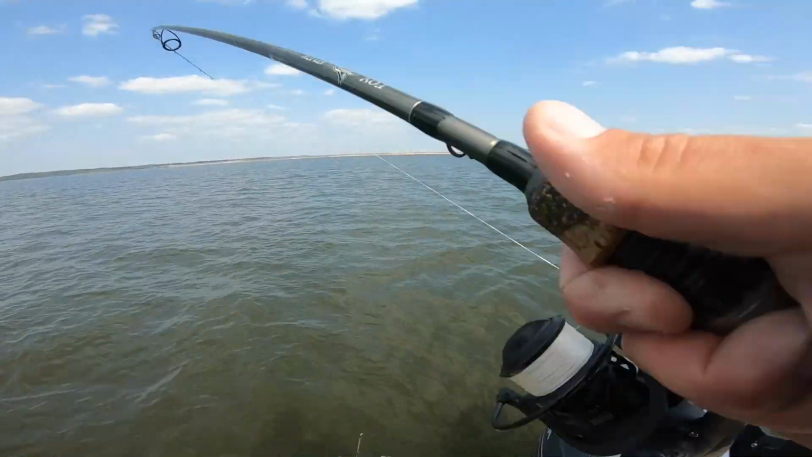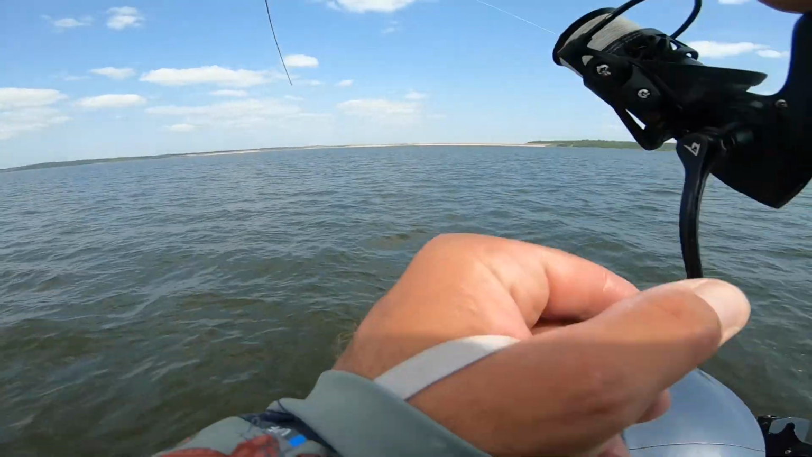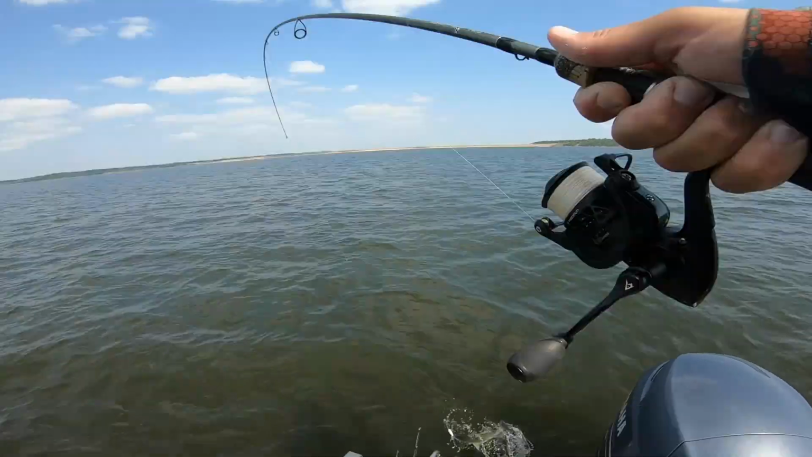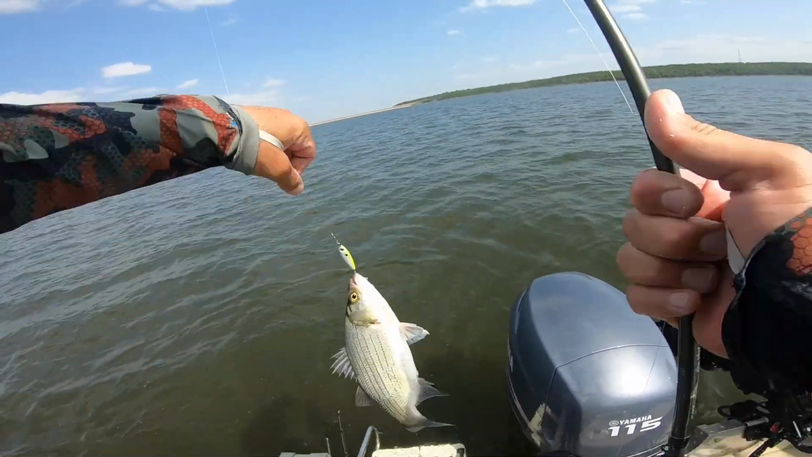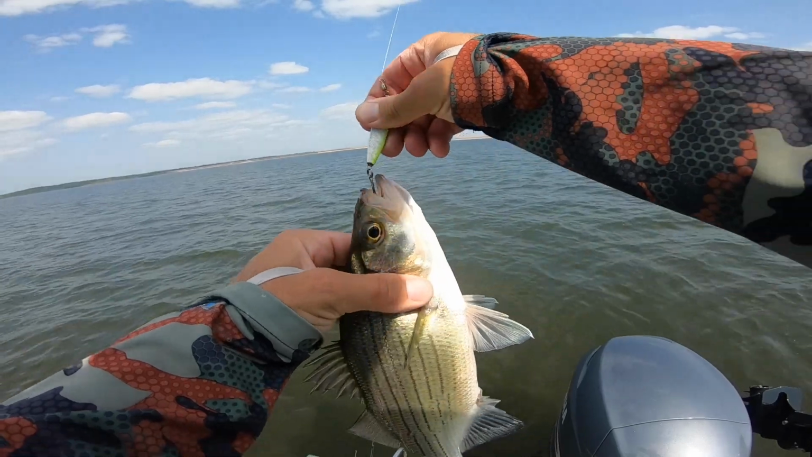Got him. Got caught on a tree. Don't know if it was the same tree. Popped it off the tree, let it fall, and it fell right into his mouth. Right into his dirty white bass mouth. Another one just nipped it. Gosh, it's such a bread and butter bait to fish. Guys have been doing this for years and years.